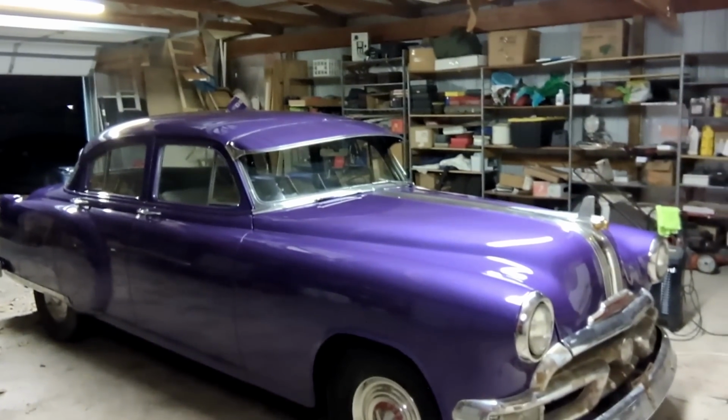Damn, I really love this car. Do I love it more than my BMW, though? No. That's facts.